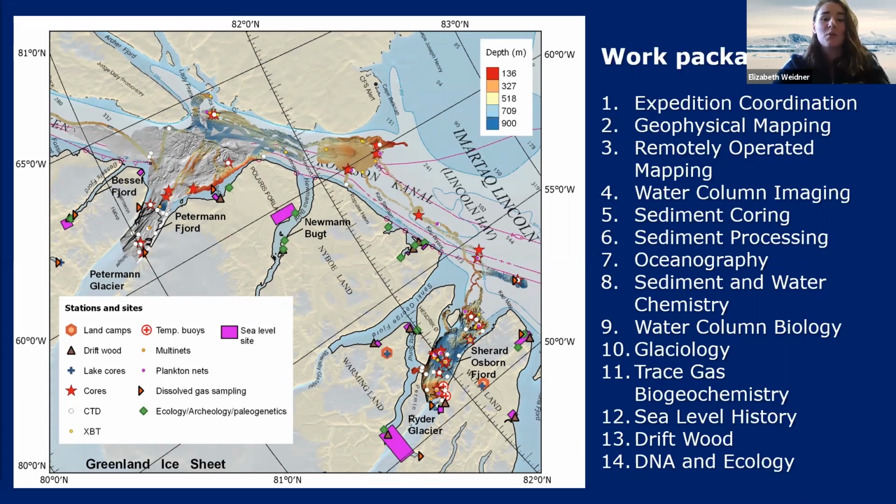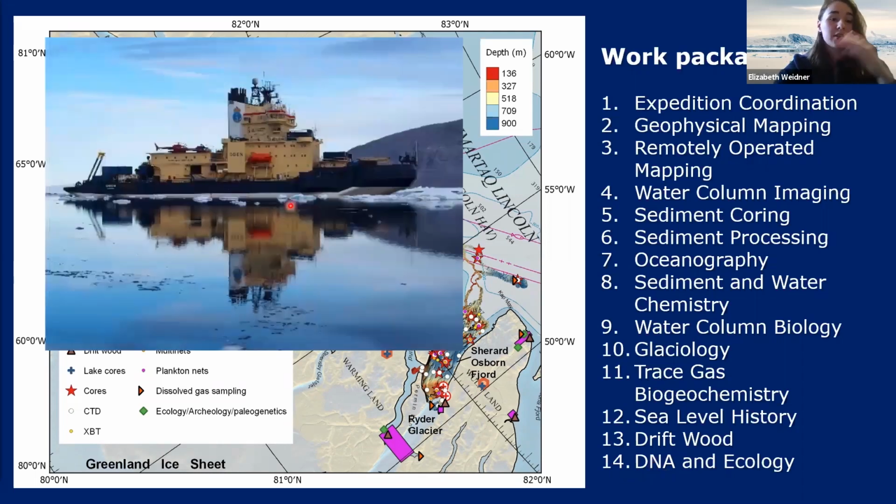There were 14 work packages. You can see them here. I'm going to walk through each of them. They all had their own PI, principal investigator, and a team of scientists working on them. And I'll start talking about those that were collected from Oden directly, so either from deployed equipment from the A-frames or from a system mounted on Oden.